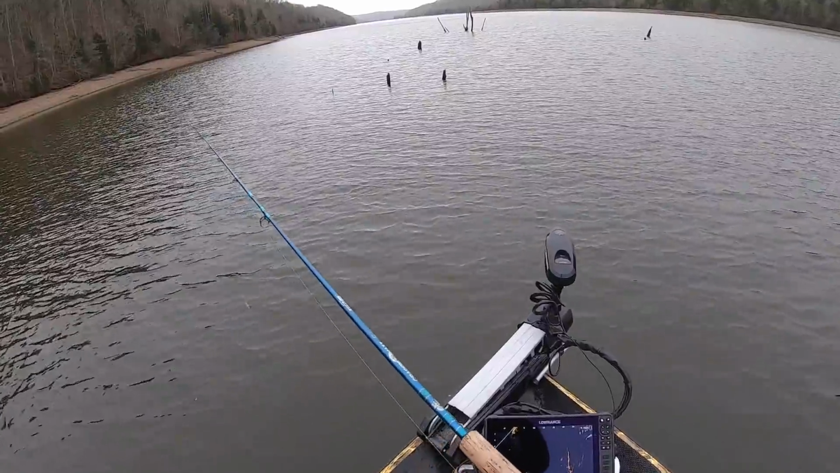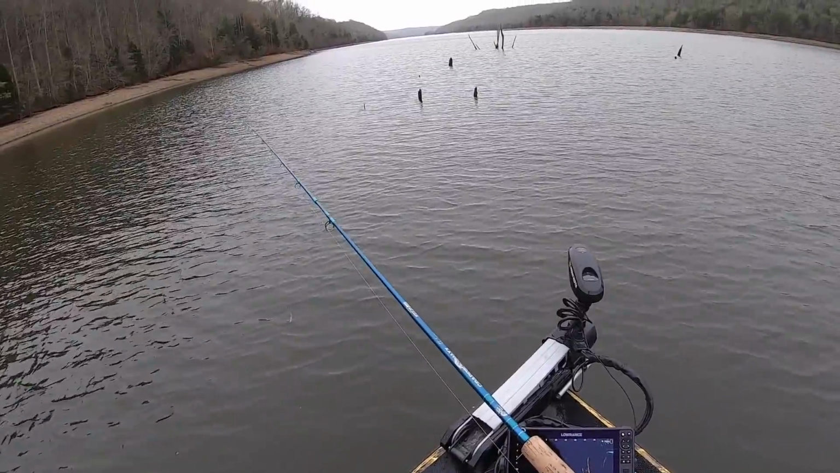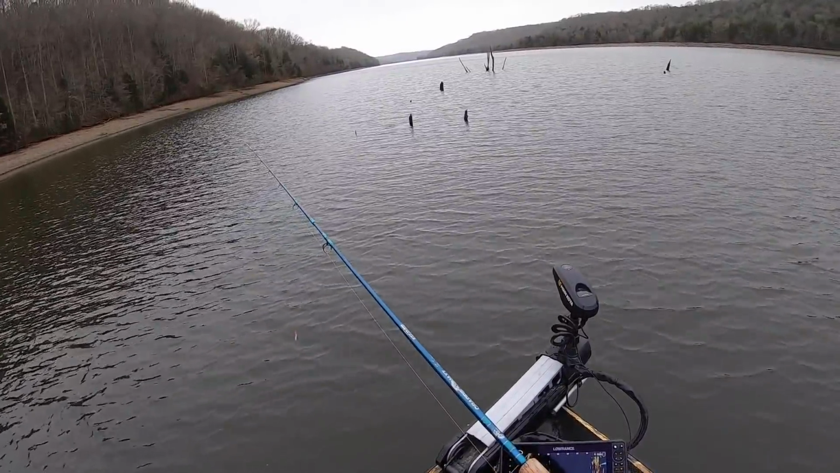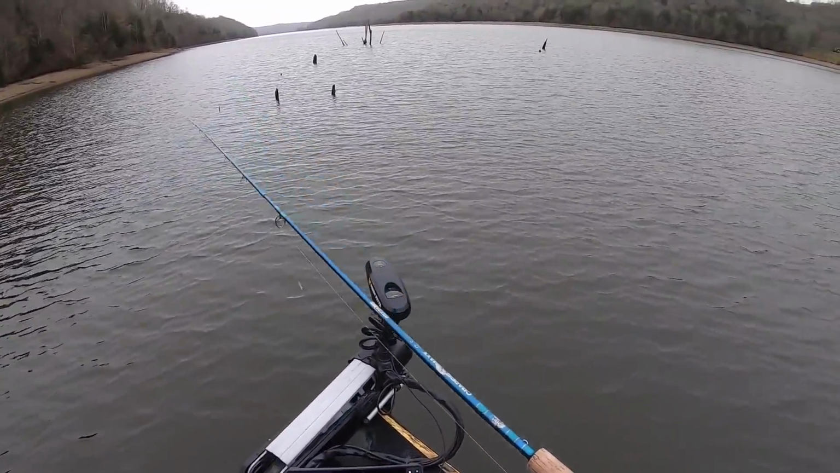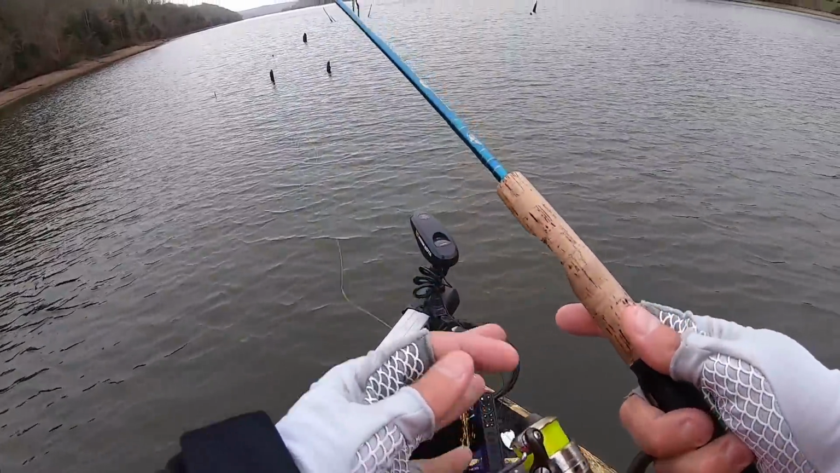What's really cool about that Active Target too, or any forward facing sonar, is that you can see those fish's reaction when you catch one of them. See, they're all still sitting right in there in the same spot. So I'm gonna go right back in there in the same spot.